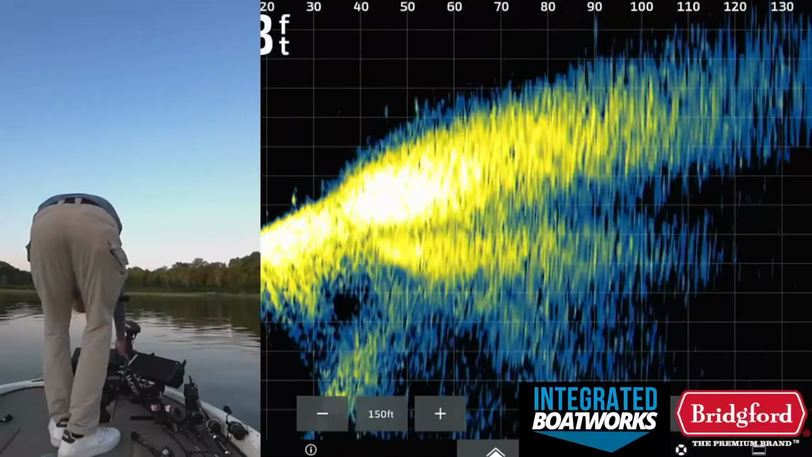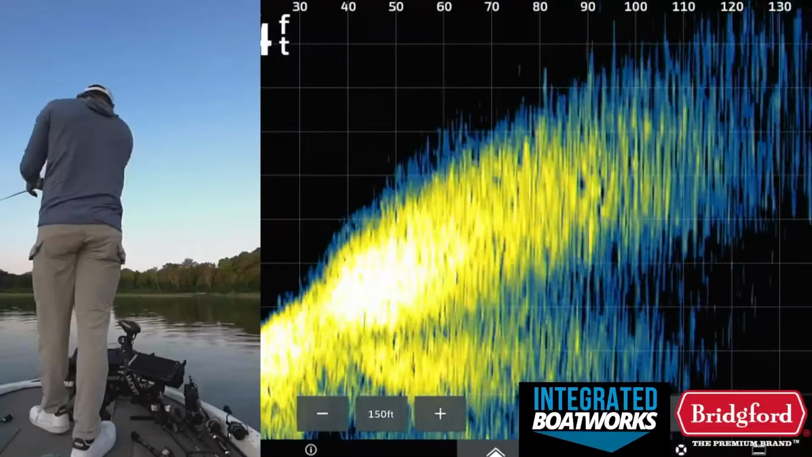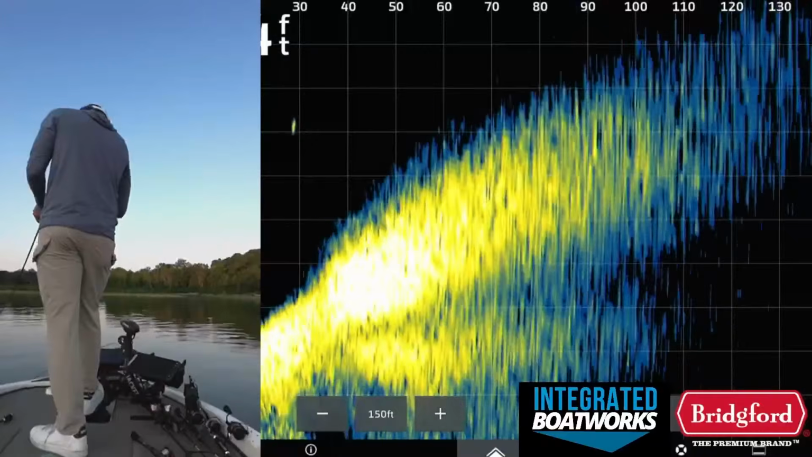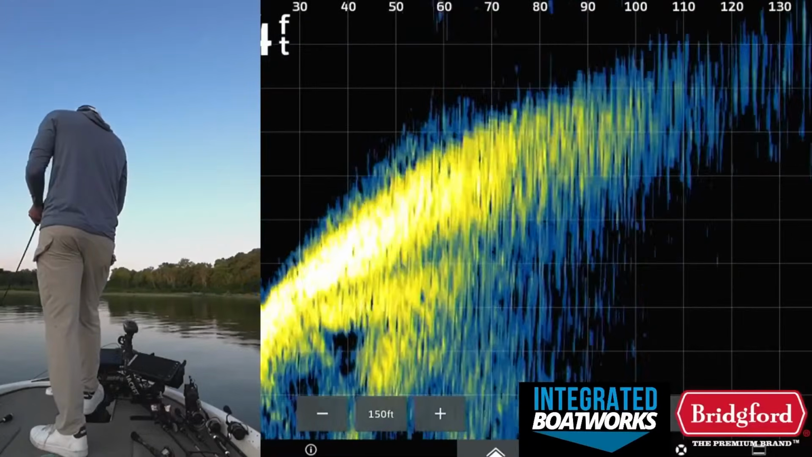Let me take the depth range down. So you can see them out there, 50 to 70 feet. Kind of hard to see, to be honest. Right there they are, look at them. 60 feet out, 70 feet out, there's a pile of them.